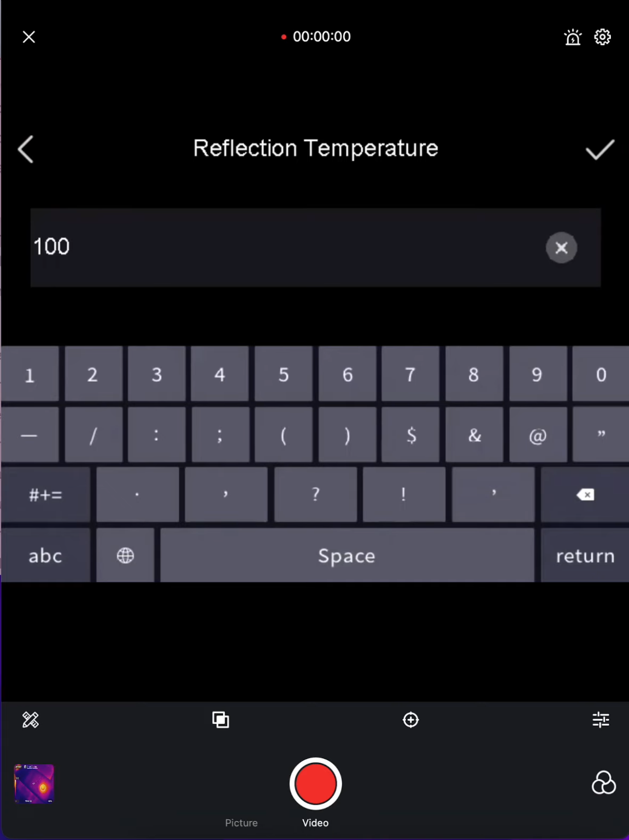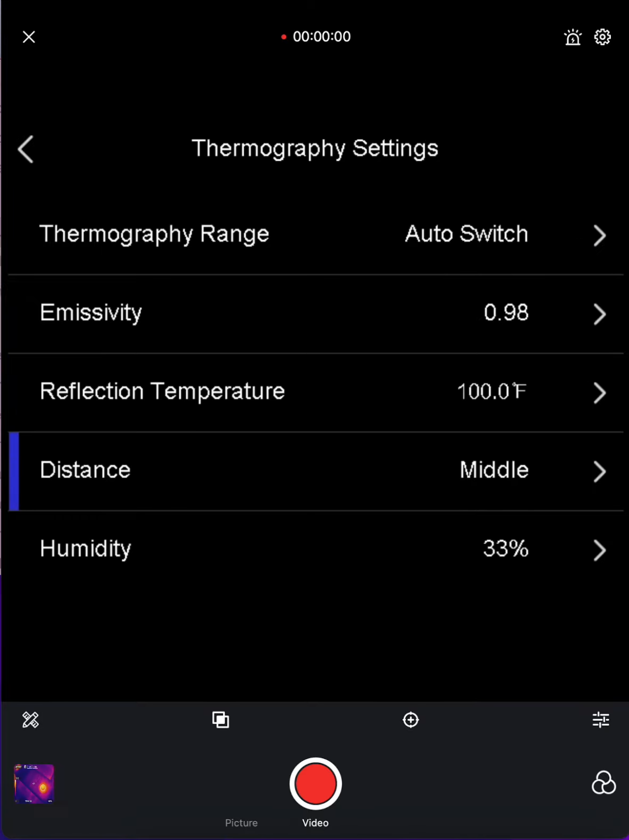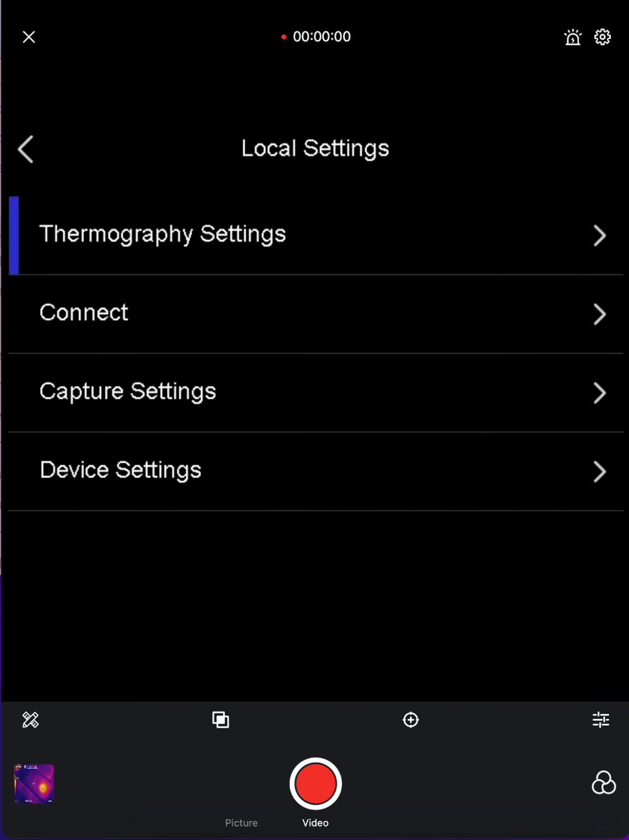Let me set that there. That's it. There are various distances you can choose. I like to have the mid-range distance, that way it can just be an average, and to me that seems to work best. The humidity, you want to set the humidity levels, and there's an alarm as well, which I don't use. There's no need for me to use it.